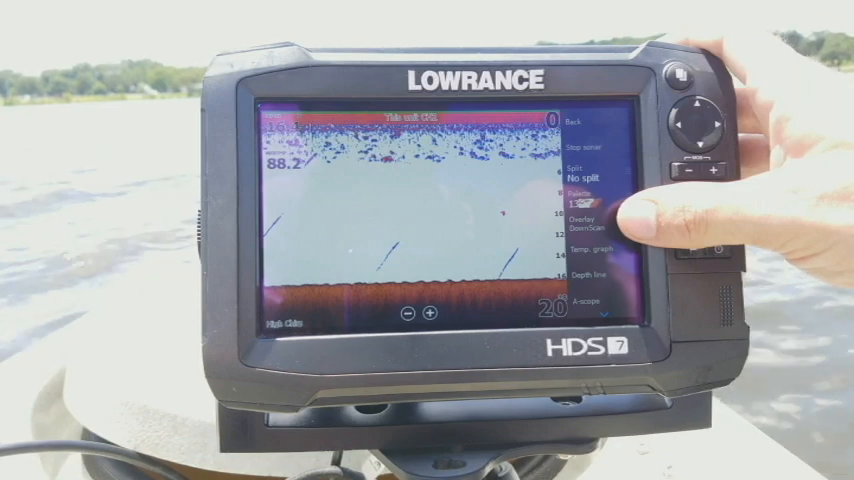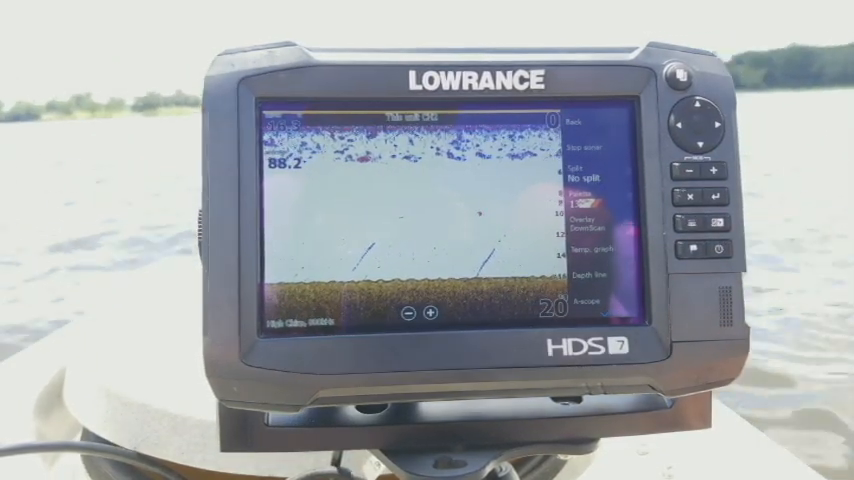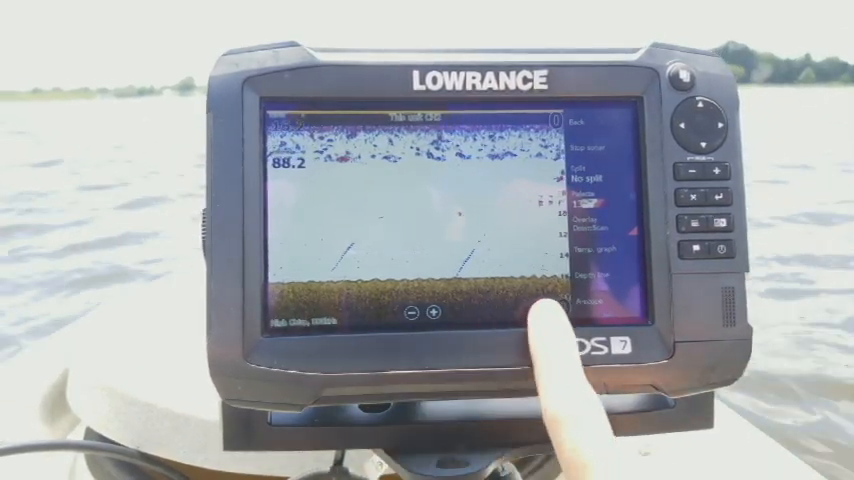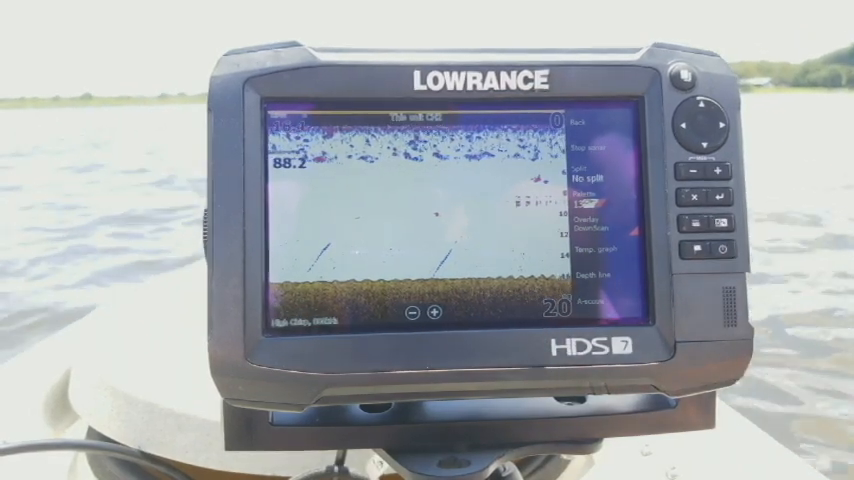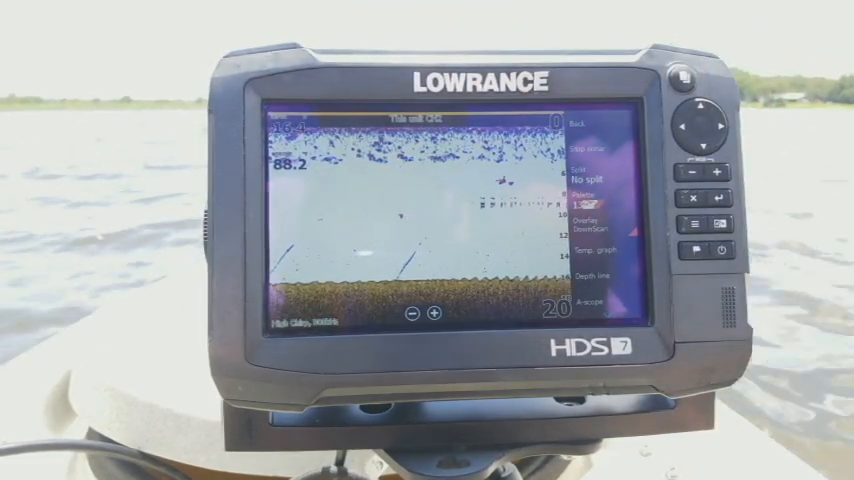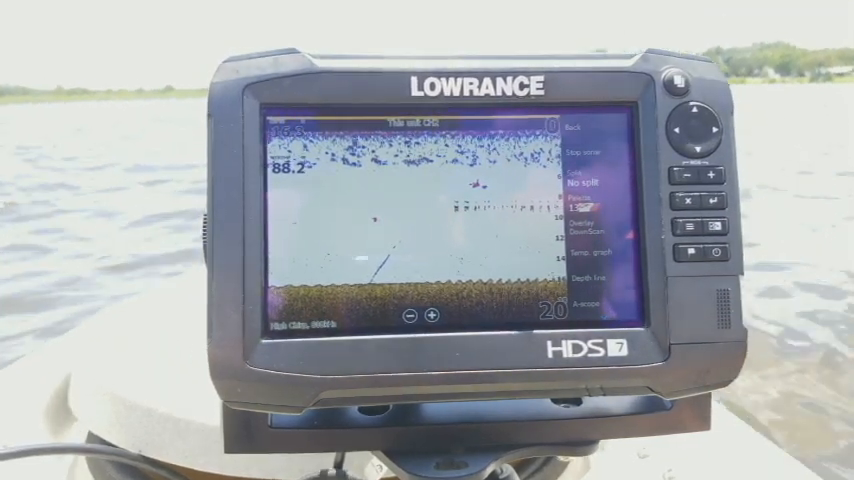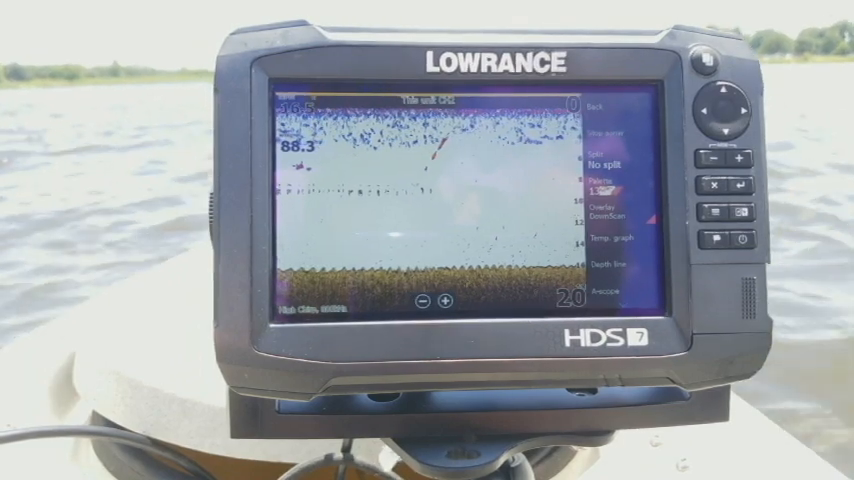Now you have your overlay down scan. Now what this does is it just overlays your down imaging on top of your 2D sonar. So you're going to notice how the bottom image changed, and this is actually my down scan picture that it's pulling up on here. I've seen in a lot of cases where when you turn on that down scan overlay, it actually just really clutters up your screen really badly, and it's really hard to tell what's going on. And so for that very reason, I don't normally recommend doing the overlay down scan.